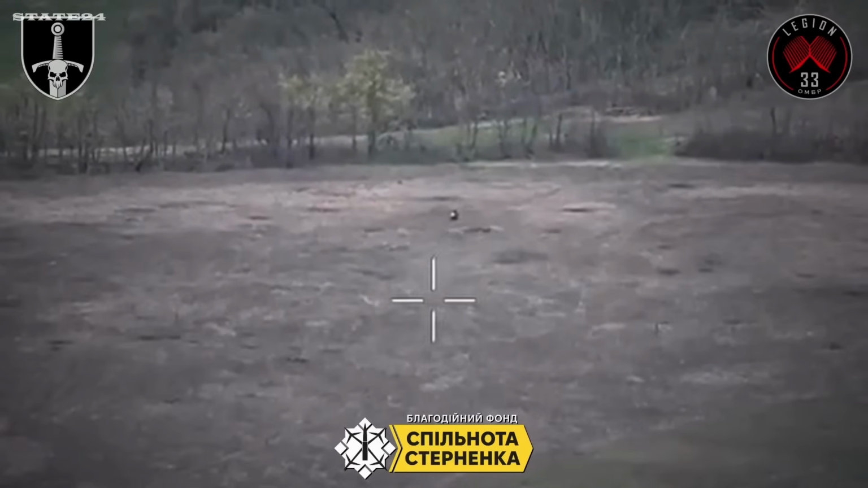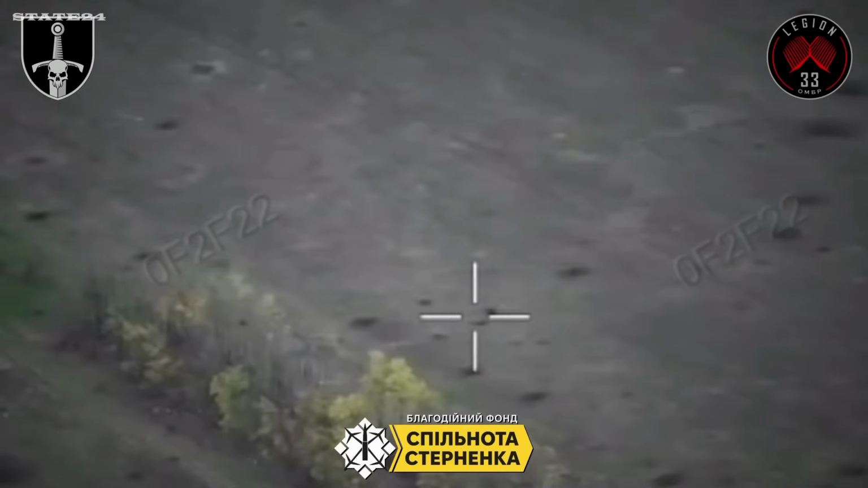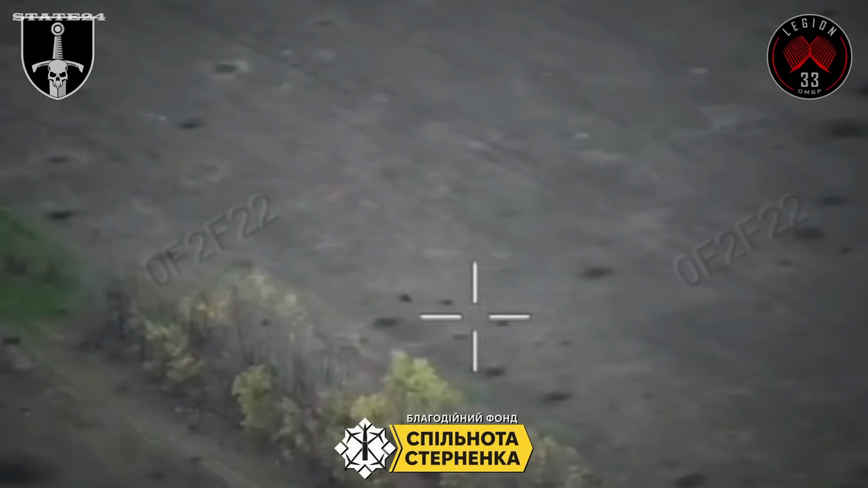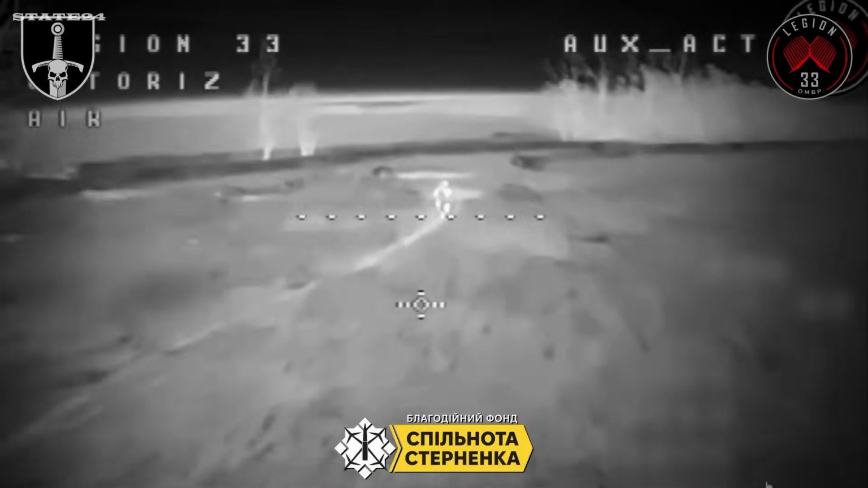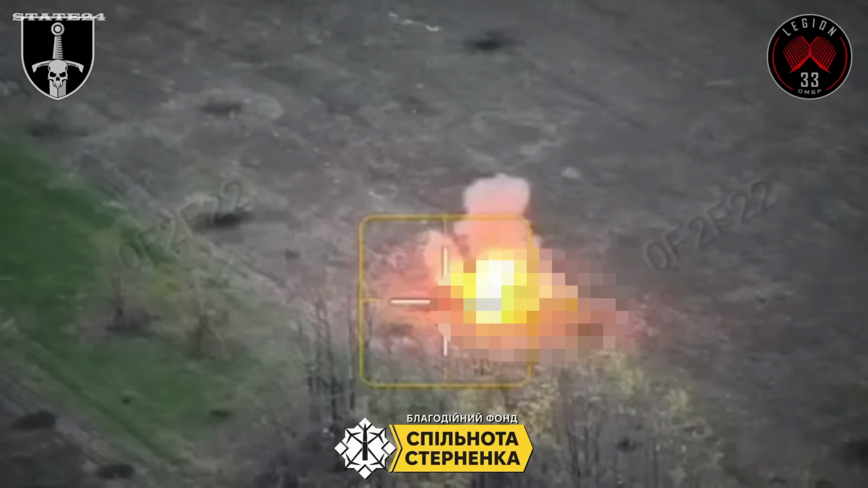2 Russian soldiers on a motorbike moving fast, unaware of what's behind them. As we've seen before, motorbikes are always an easy target for drones. The FPV closes in from behind and strikes. They never had time to realize what hit them.